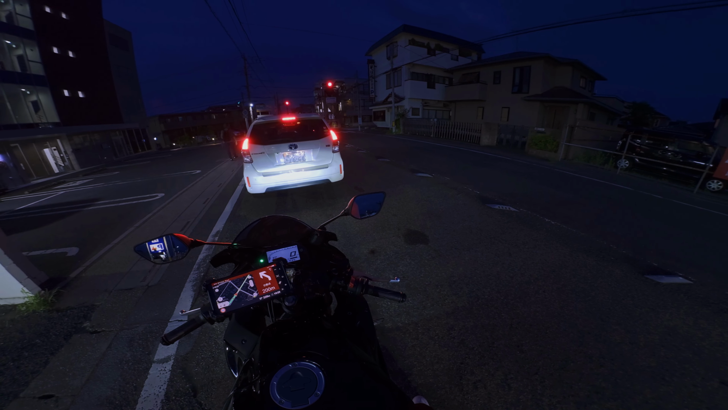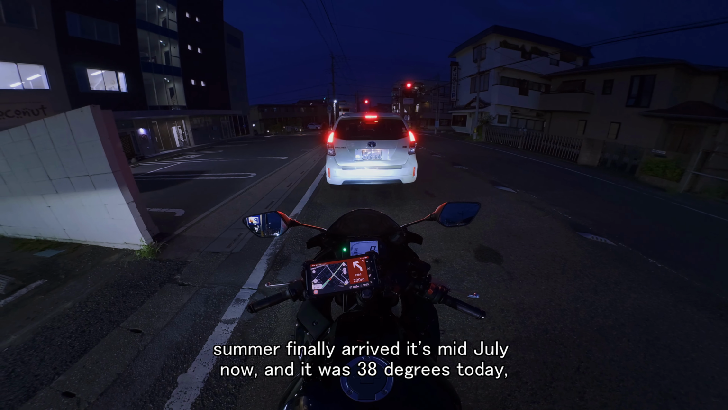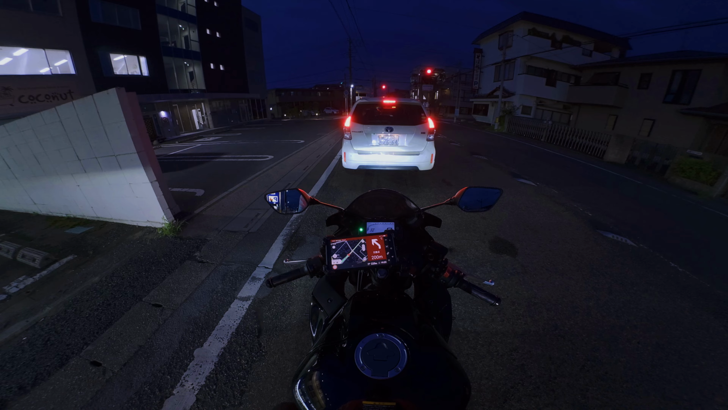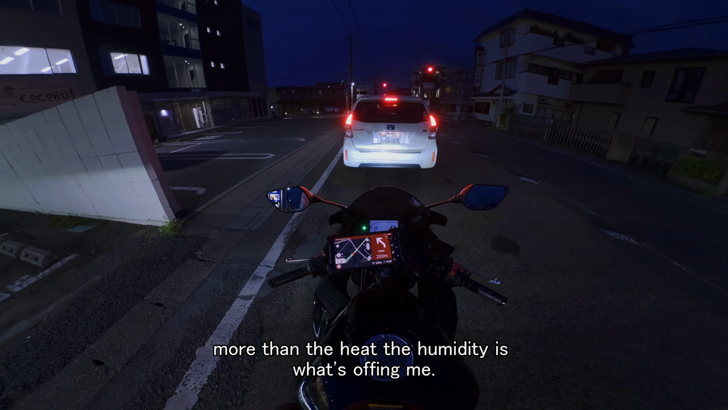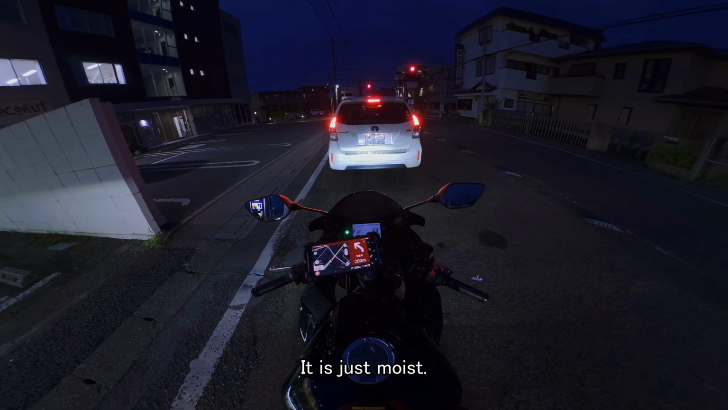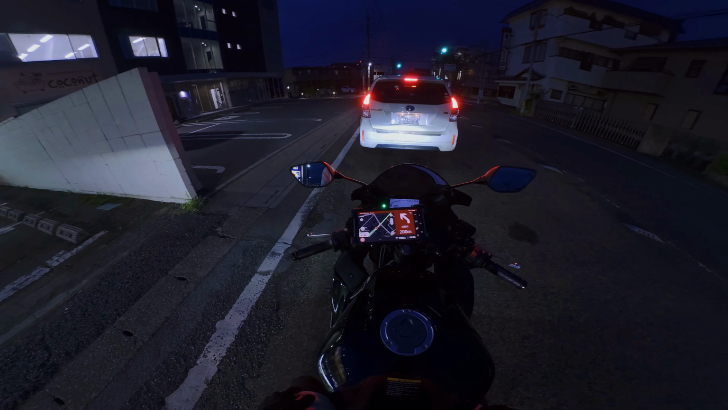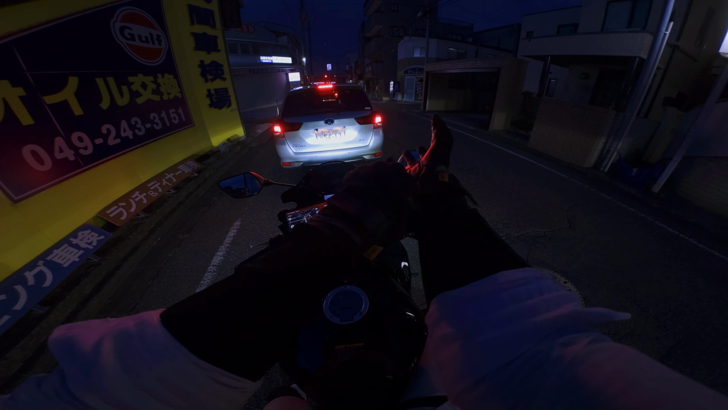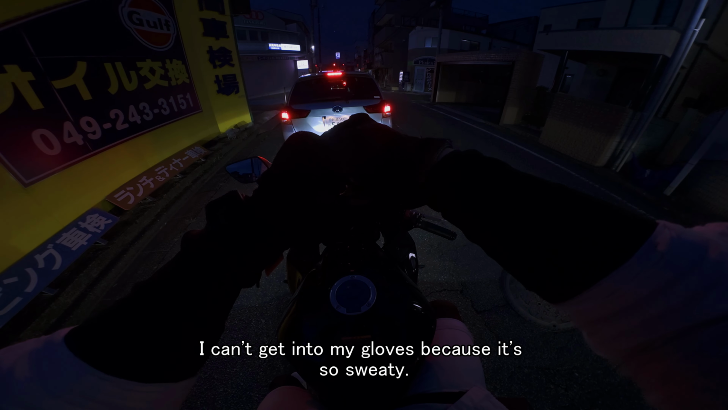It's so hot. Summer finally arrived. It's mid-July now, and it was 38 degrees today. More than the heat, the humidity is what's killing me. It's just moist. I can barely get into my gloves because it's so sweaty.